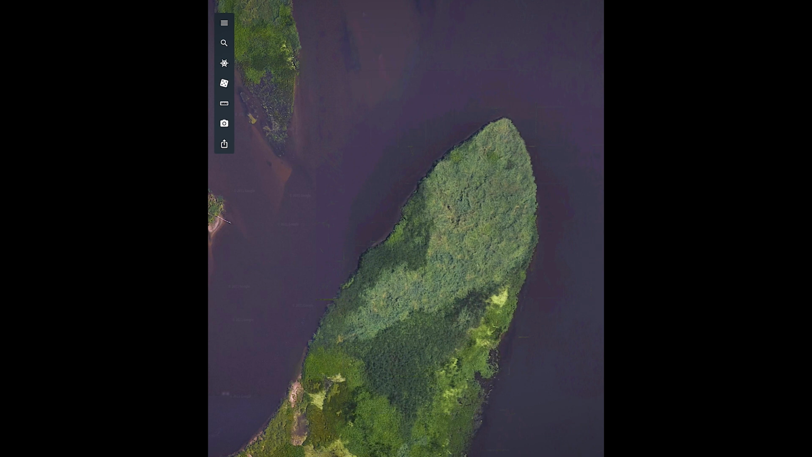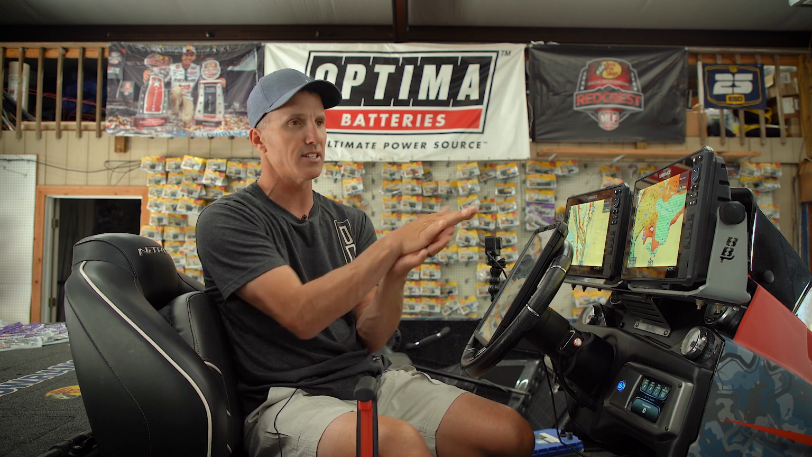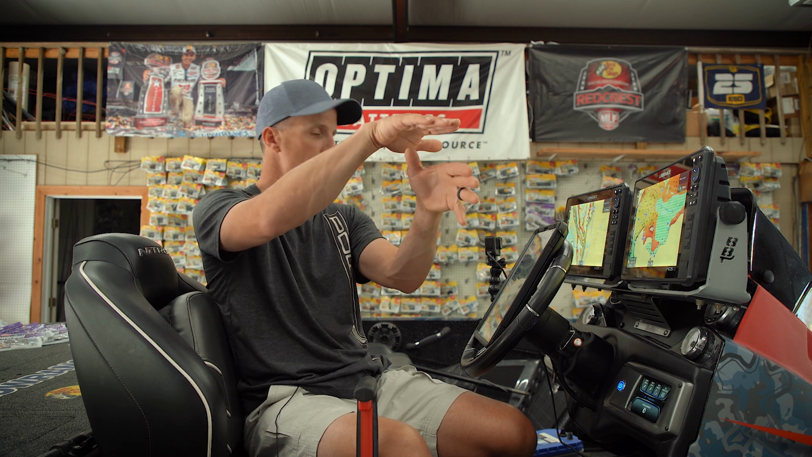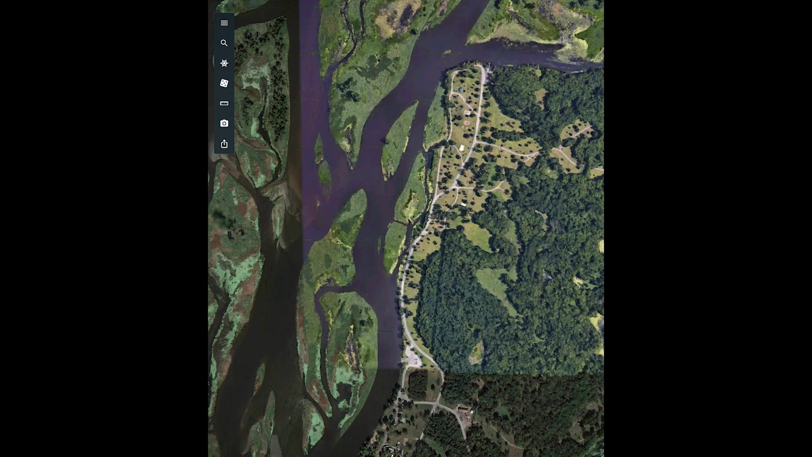And when I say an undercut bank, what it is is that current has hit that bank for so long and it's undercut at the top, but then you've got the grass on the top that's growing and it just makes a little canopy right here. And it is a pattern you can run when you find them. There's just guaranteed fish on them. I've caught both smallmouth and largemouth, and that for sure is an undercut bank.